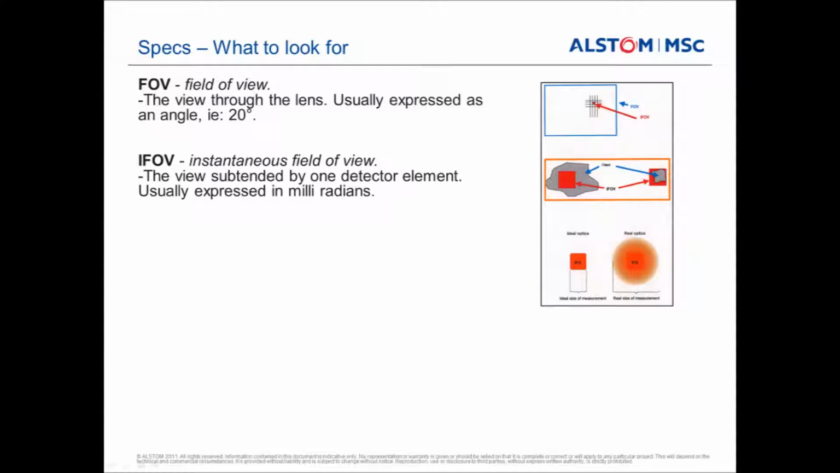But what we also need to understand is a thing called the instantaneous field of view, because this is what the pixel actually sees. So this is one detector element on that camera, and this is the thing that's doing the temperature measurement for us. So we usually talk about these things in milliradians, but if we understand the type of lens that we have on the camera, we can actually relate this back to millimeters at a certain distance, so we can start to understand the object size or the target size that we can actually hit with a particular type of camera.